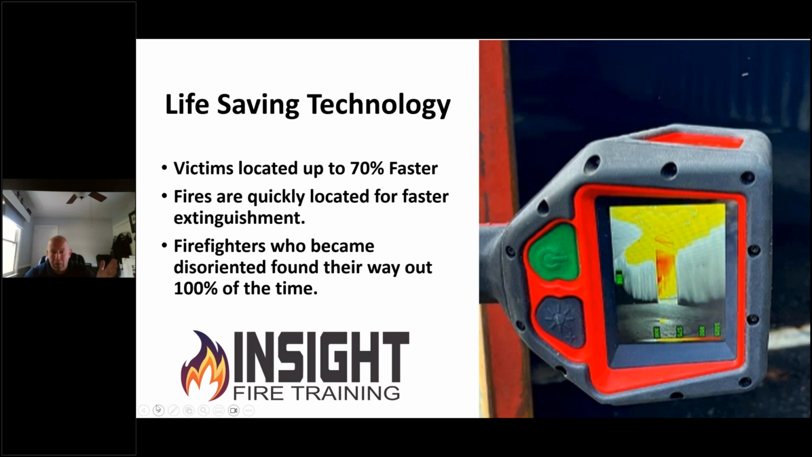But Michael Whitty's research paper, I highly recommend it, called Maximizing Thermal Imaging Use in Emergency Services, proves with his research, which was extensive, that firefighters who were trained with this device who became disoriented found their way out 100% of the time. So if you don't believe in thermal imaging cameras, I need you to go ask your family what they think about you coming home. Because the them that we all talk about, there's another them that nobody ever talks about anymore, which is your family. They want you to come home.